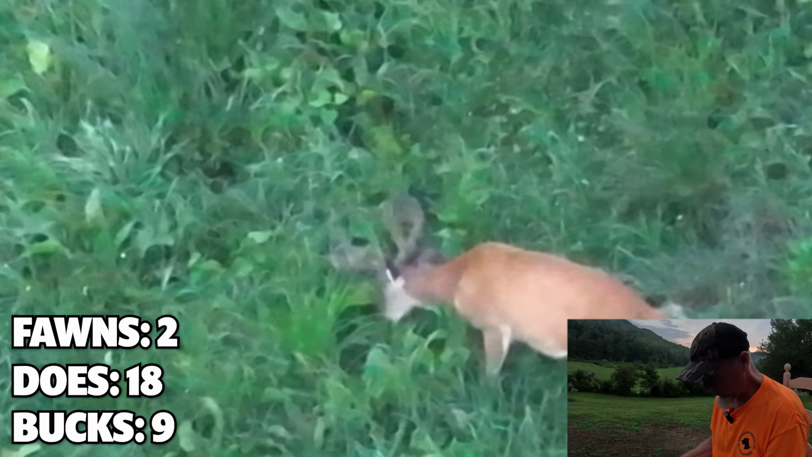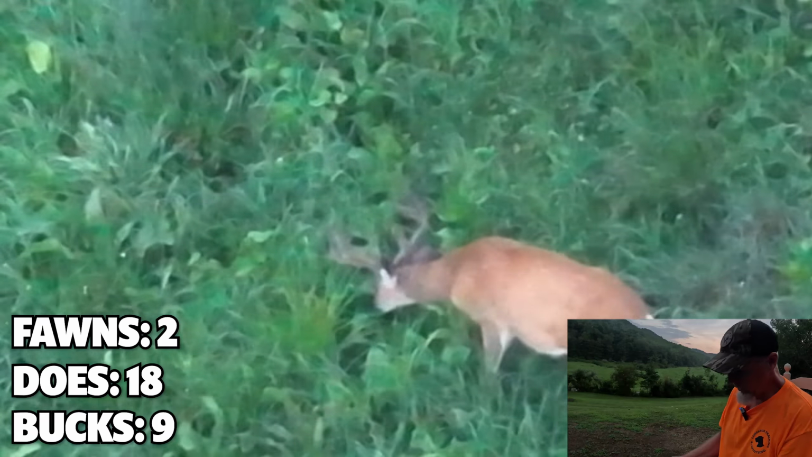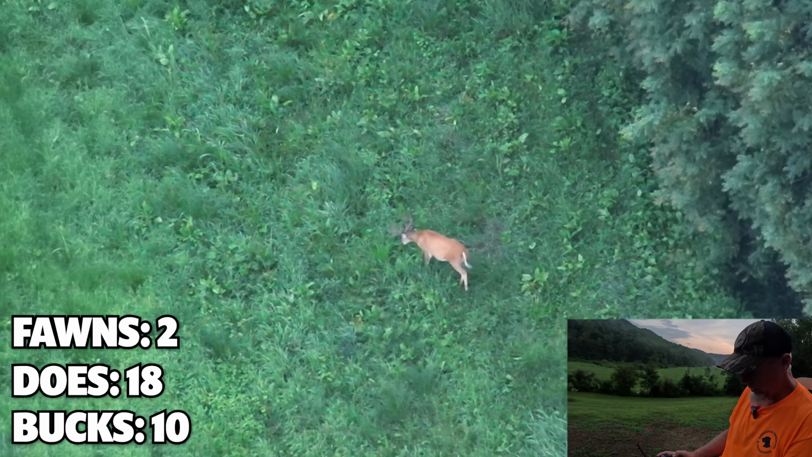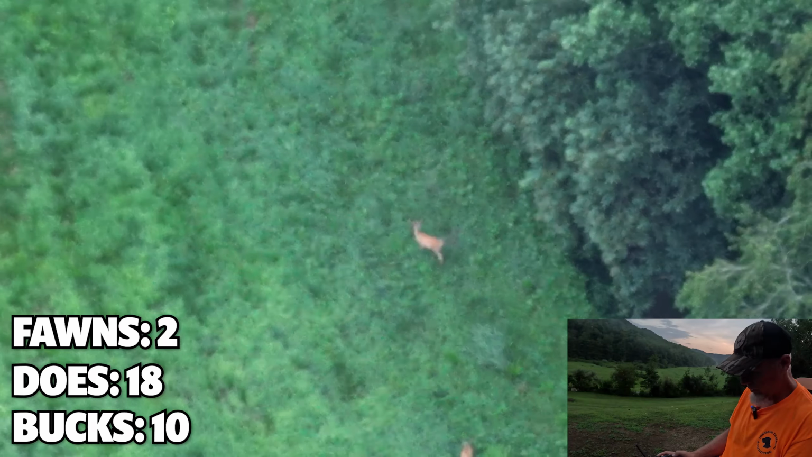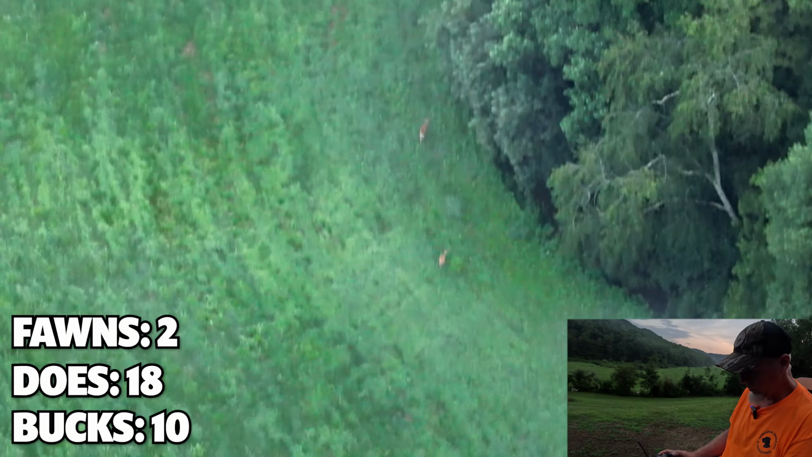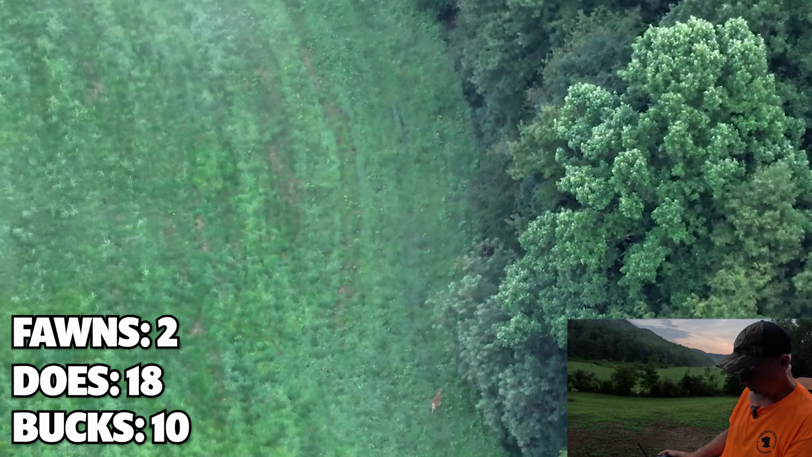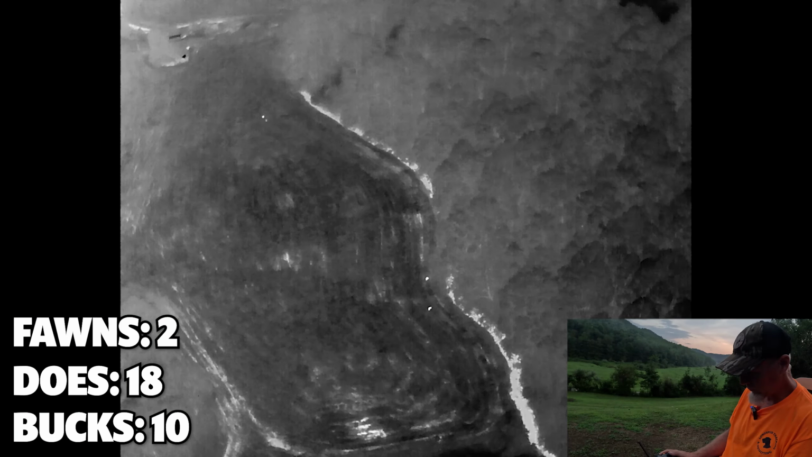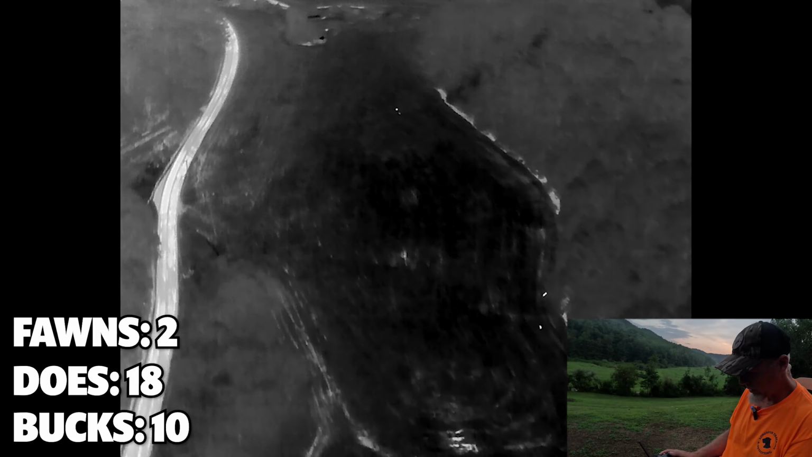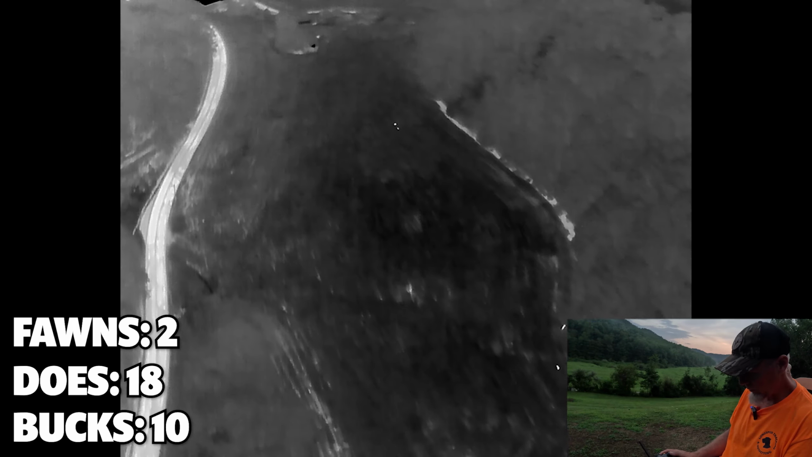Okay, we got to find another one. We're just getting a perfect daylight right now for this. So we got 2 bucks here in a little bachelor group. Moving up this stream again. And we knew we had one earlier up this stream. And there's a couple out in the field. Let's recenter gimbal, pan center up here and fly up here.